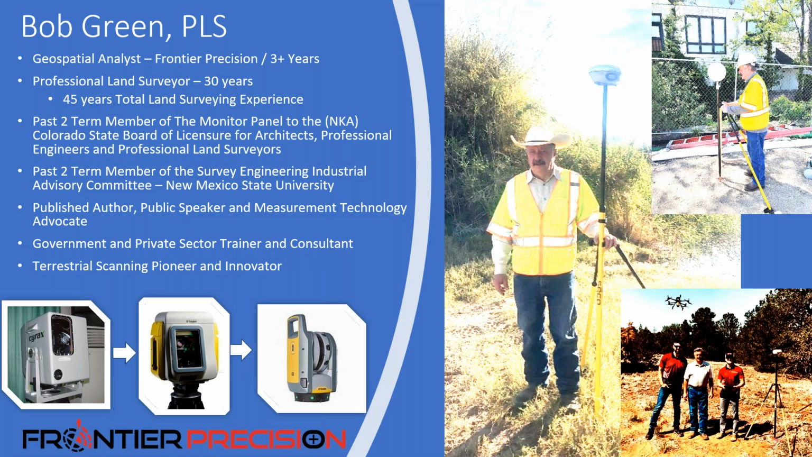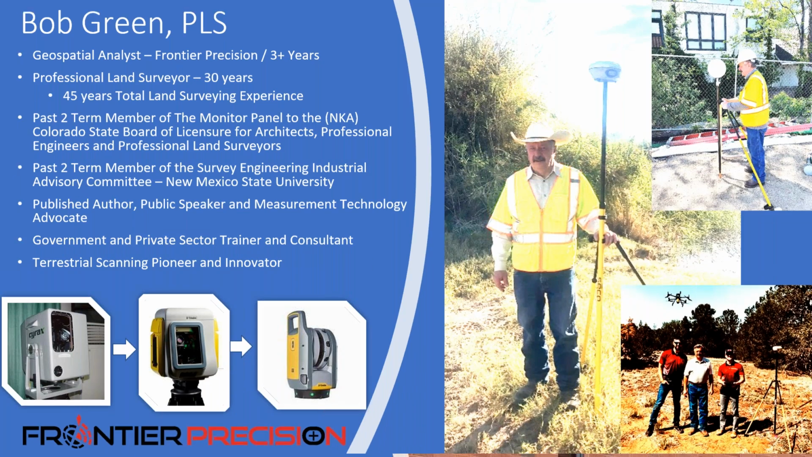There on the right side is a picture of me with a receiver in my hand on the job I did last November, going up the Colorado River from the Mexican border up to the Hoover Dam, running geodetic control for an environmental bathymetric type survey. And I've also been around scanning since its infancy, starting pre-Trimble with the Cyrax, going up until the GX and all the way to the Trimble X7.